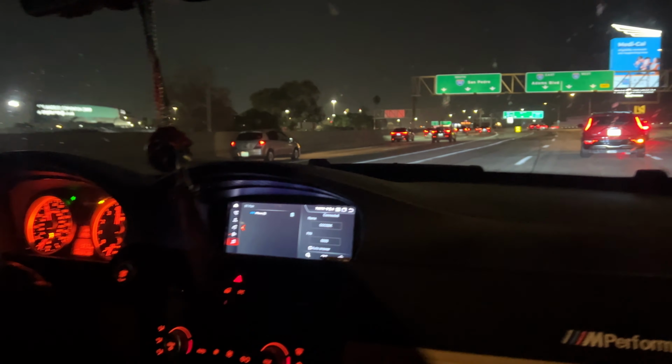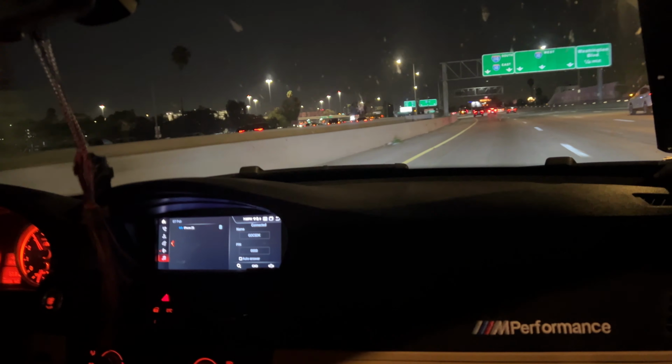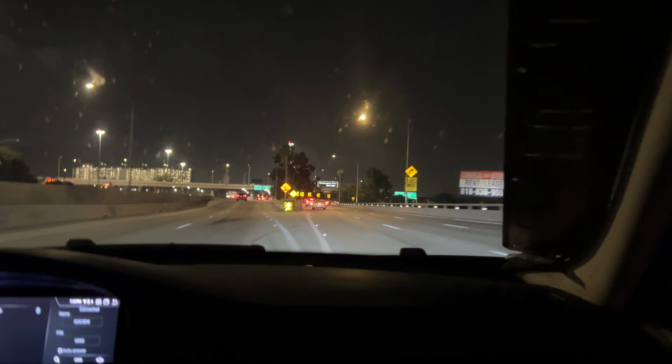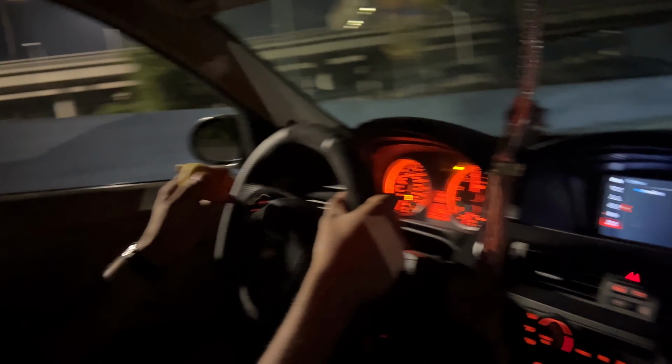Scrapage. Are you sure you're going this way? I don't know. Oh, shit. That's why the front is hella down. Air ride. Come on, we need to go west. Oh, no, we're going that way. Jeez, come on, man. Make sure you're going the right way, brother. Let go. Single turbo, E90, single turbo.